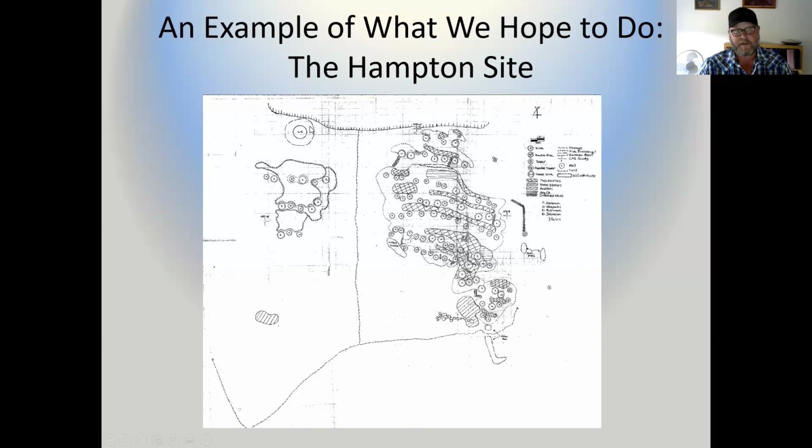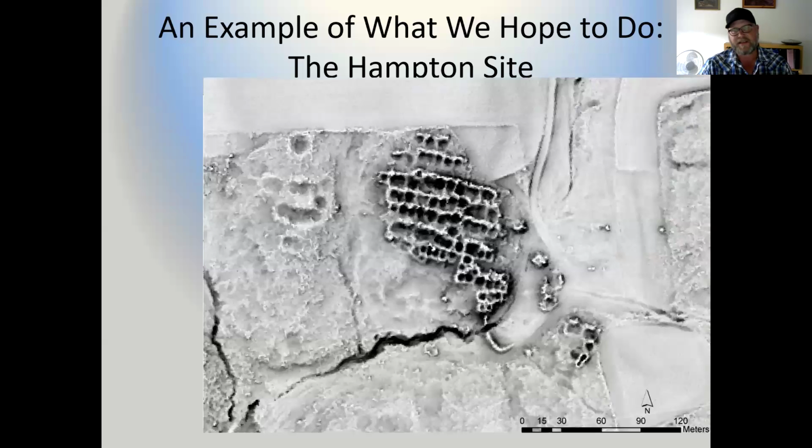This is a great kiva that was recorded. This area kind of over to the left is probably maybe just a little bit earlier than this architectural area. This architectural area probably dates to the mid to late AD 1200s. Very similar to Sand Canyon Pueblo in some respects and other big canyon head villages. But this was some of the initial data gathering that was done at the Hampton site. This is kind of the LiDAR data overlaying that.